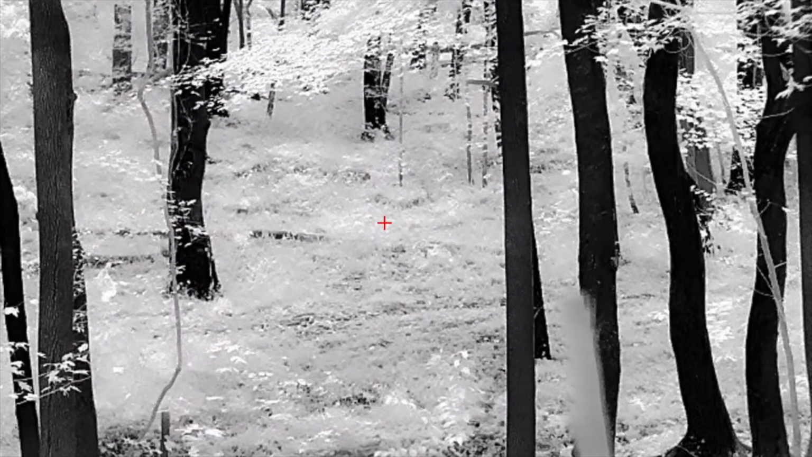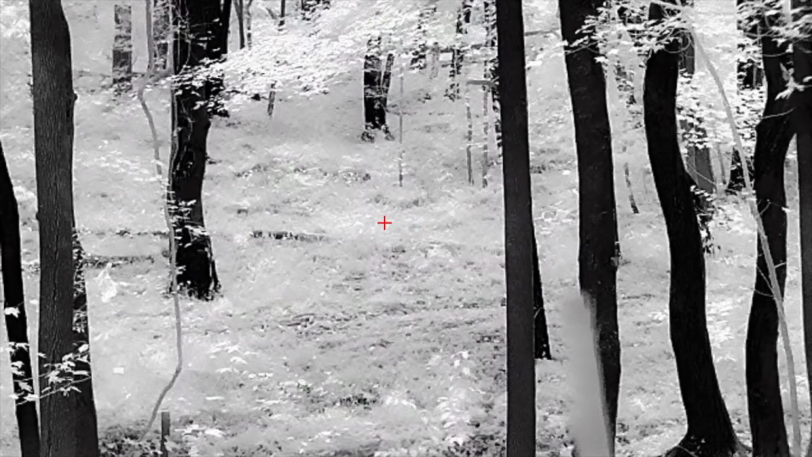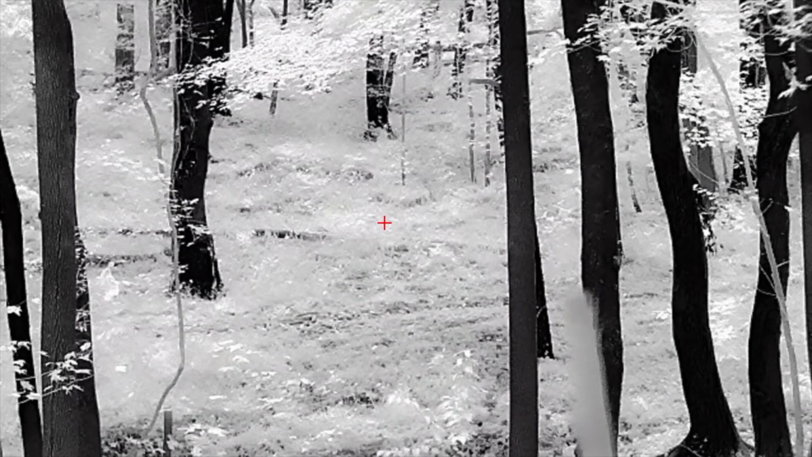We're going to rip a howl, probably slow play them a little bit, just see if we can get them fired up right here. And hopefully we can let this old scattergun eat. Yeah. They're right on us, guys.